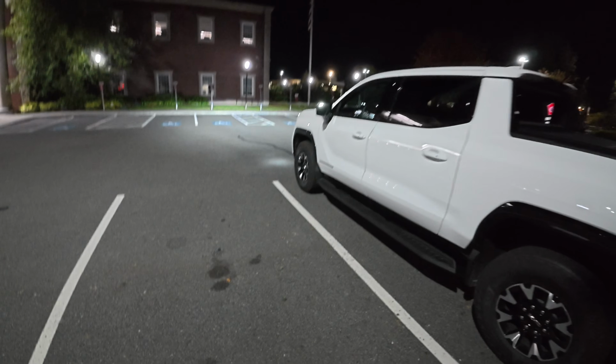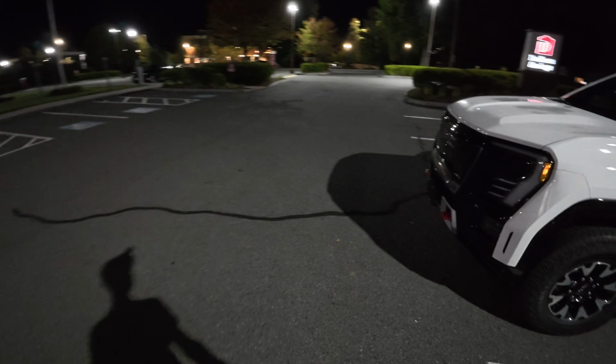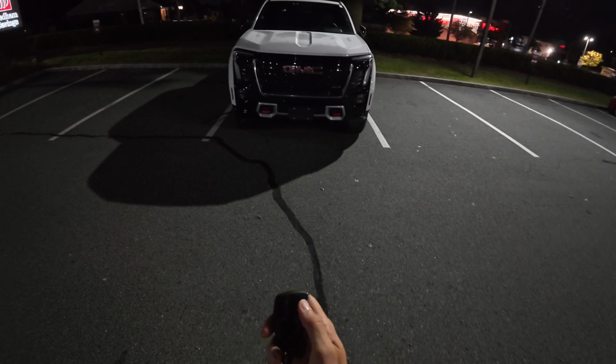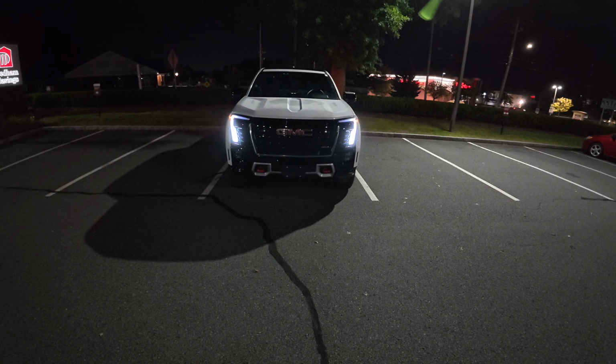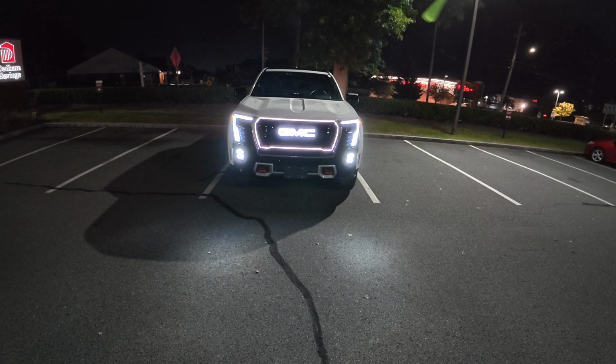But the front of the vehicle, I'm gonna do this little animation one more time, just because I think this is so theatrical. And at first I thought maybe that's a little much, but now I think I'm into it. I think I really like this a lot. Oh my goodness, look at that big GMC, man.